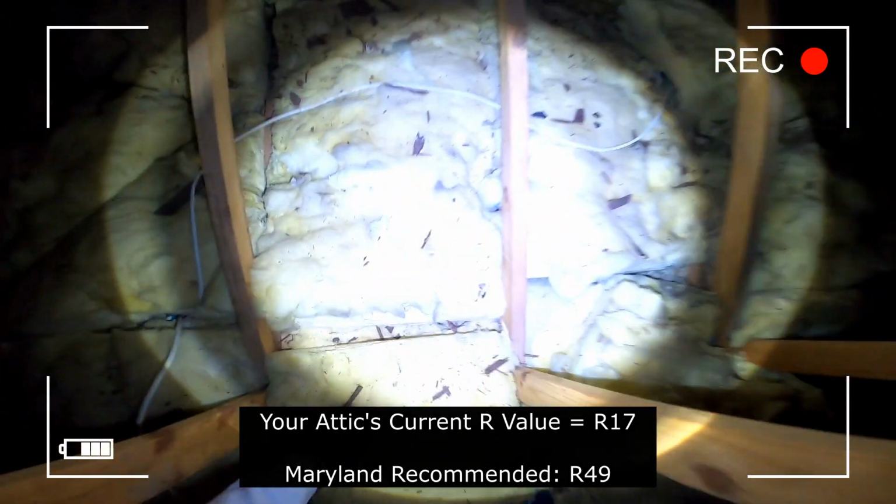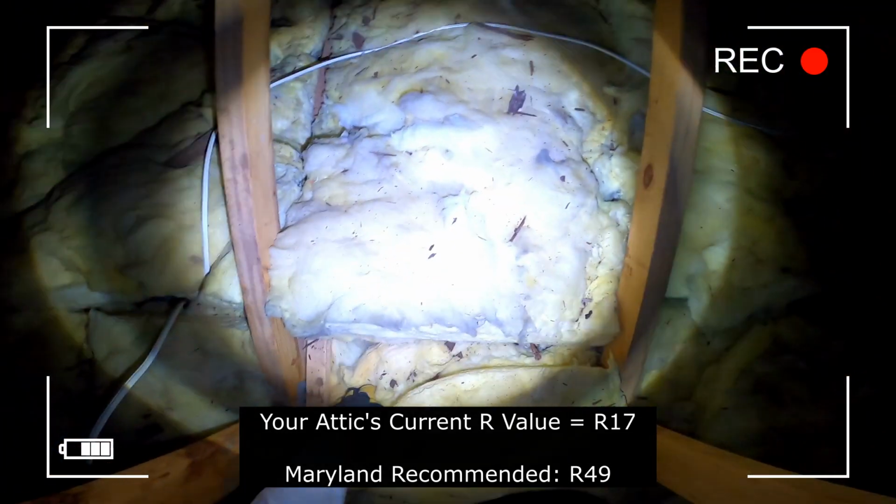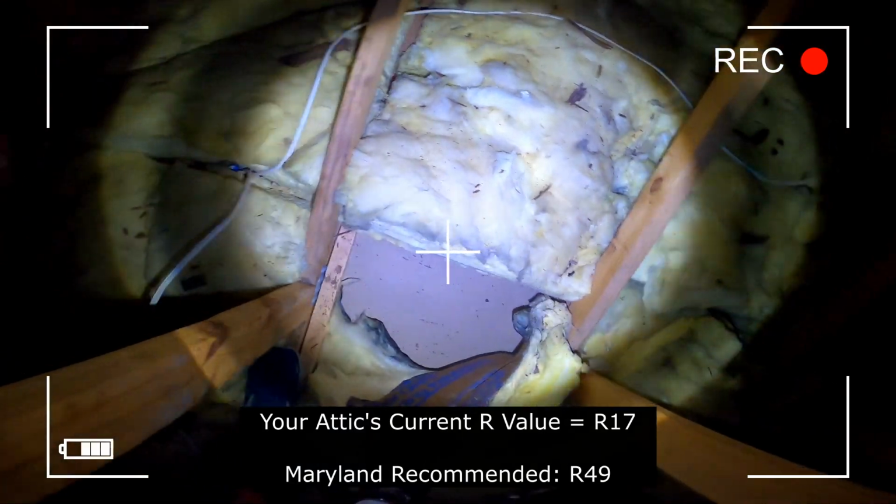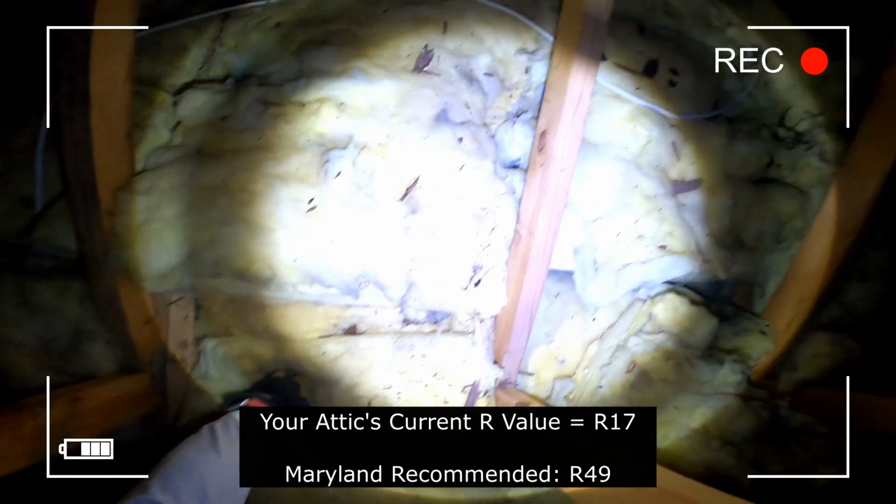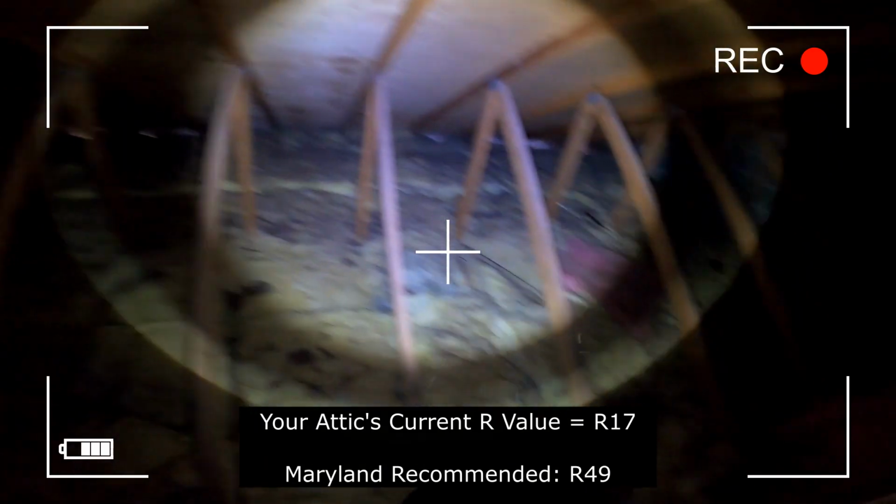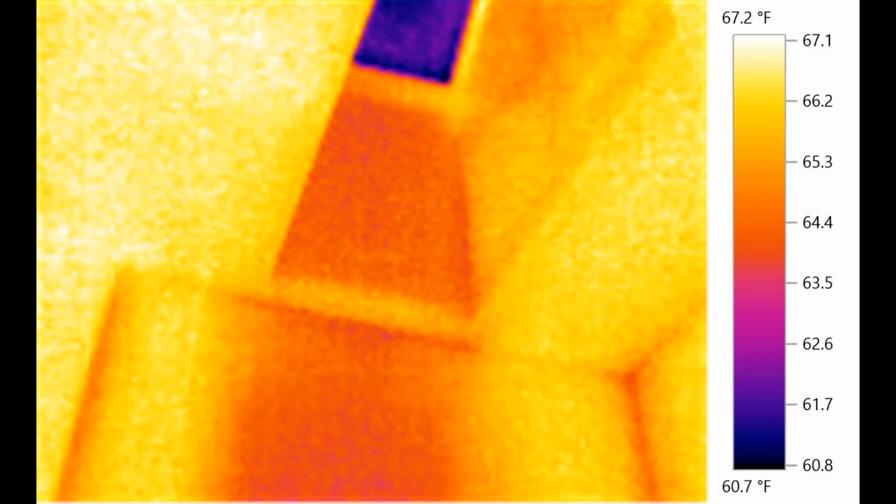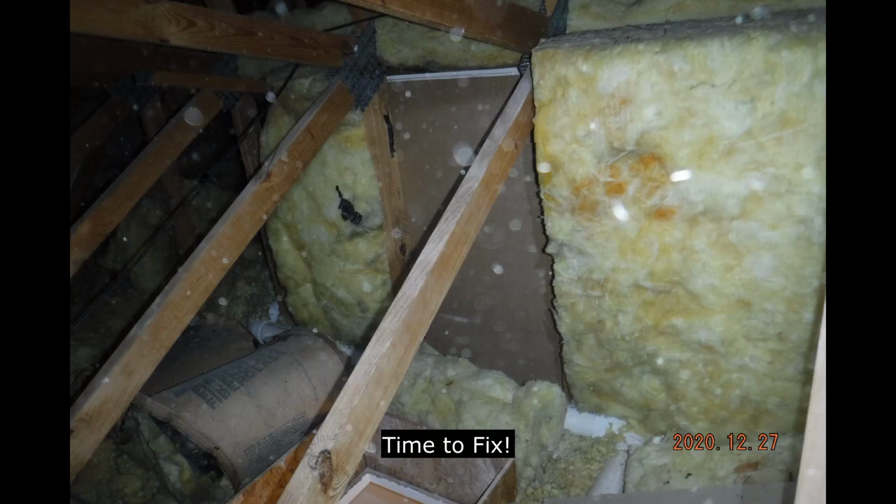I also wanted you to notice exactly how much insulation you have, and I'm calling it 8 inches of fiberglass rolled batting, which is equivalent to R17. And you could see there from the note, in Maryland, we want to be at R49. And that's looking at the back of your bathroom. That area there is a thermal image that aligns. That's basically where the paint is peeling, and you could see where the insulation was missing.